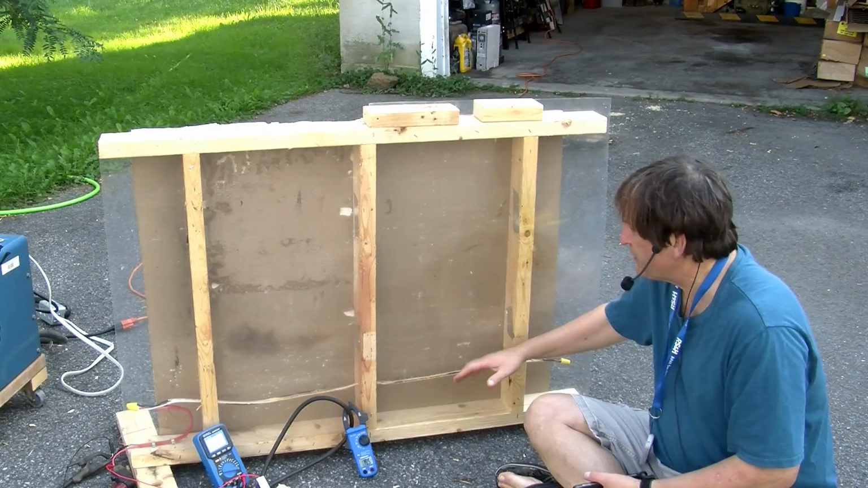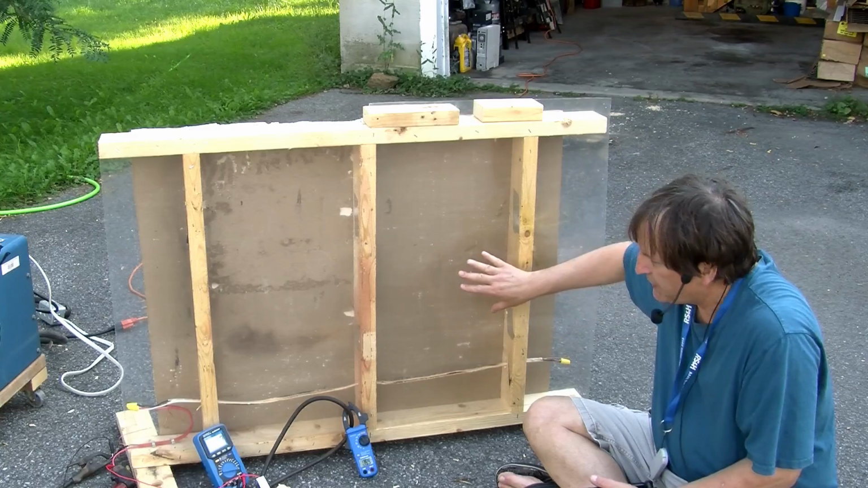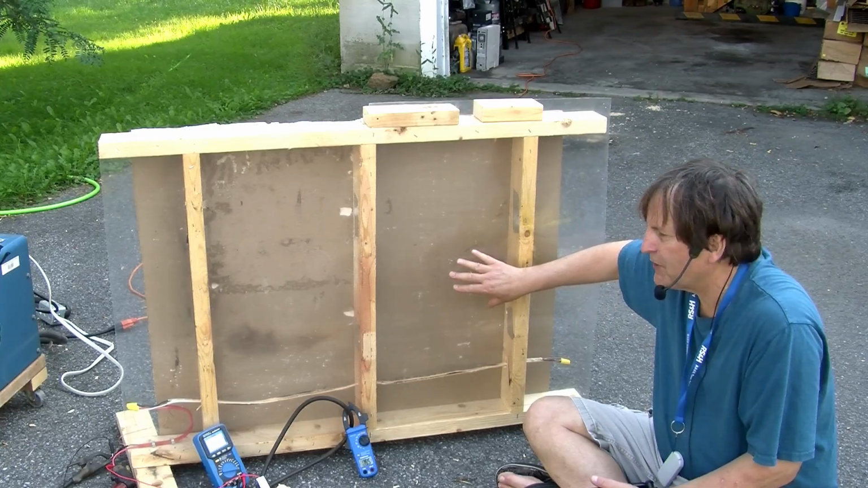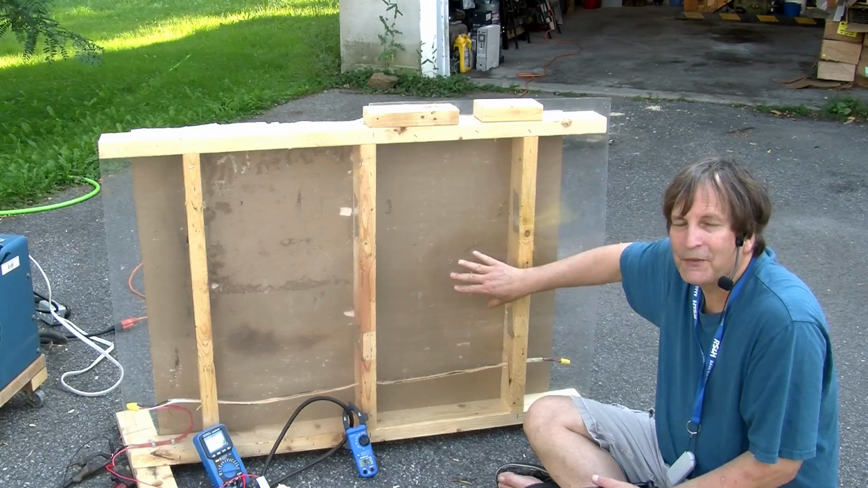Now, I'm actually quite surprised that we aren't seeing these cavities fill with any sort of smoke. So I think, once again, we'll up the current, this time to 60 amps. So 4 times the rated current of this wire. And, well, let's see what happens.